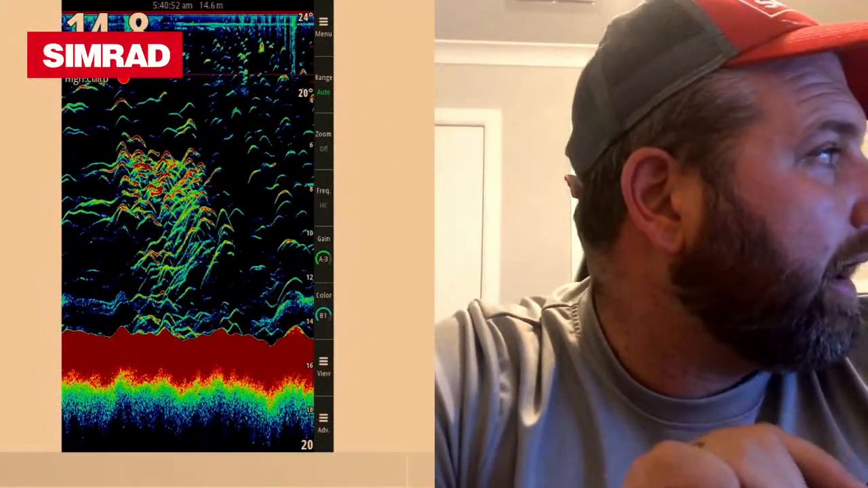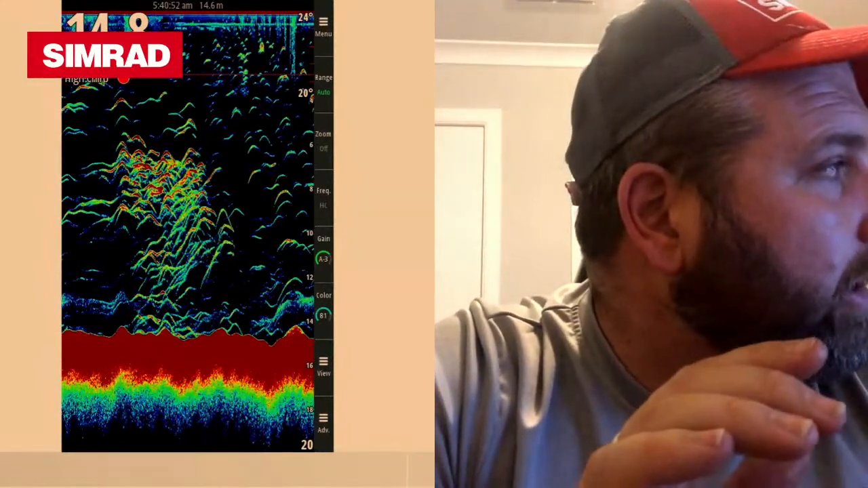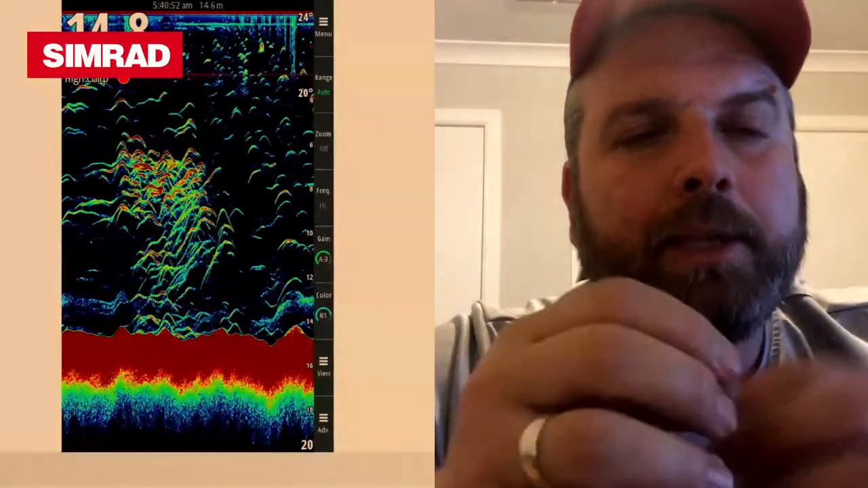So that's where the solid red marks mean the fish have actually passed through the transducer beam quite well. Those little green hooks and little blue splatters that you see in the background mean that those fish were further out on the edge of the beam, so that didn't give you such a strong return. We'll go to the next one.